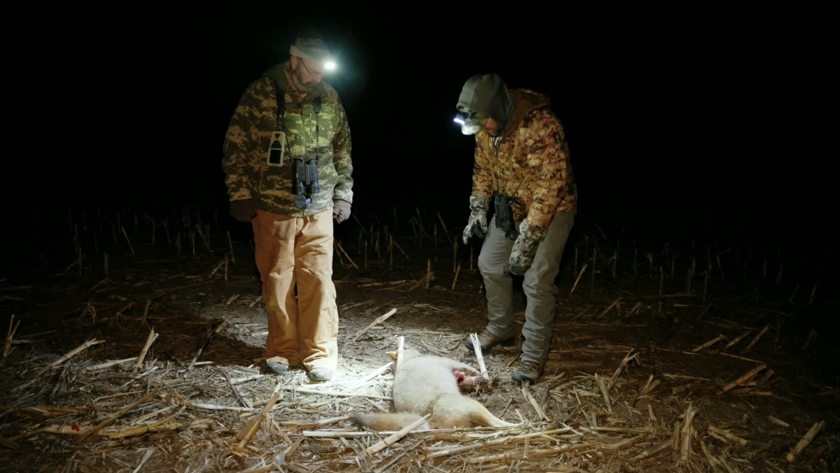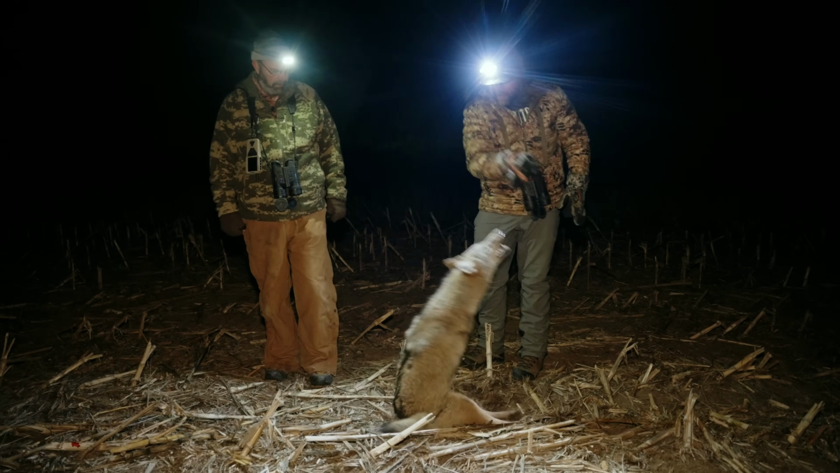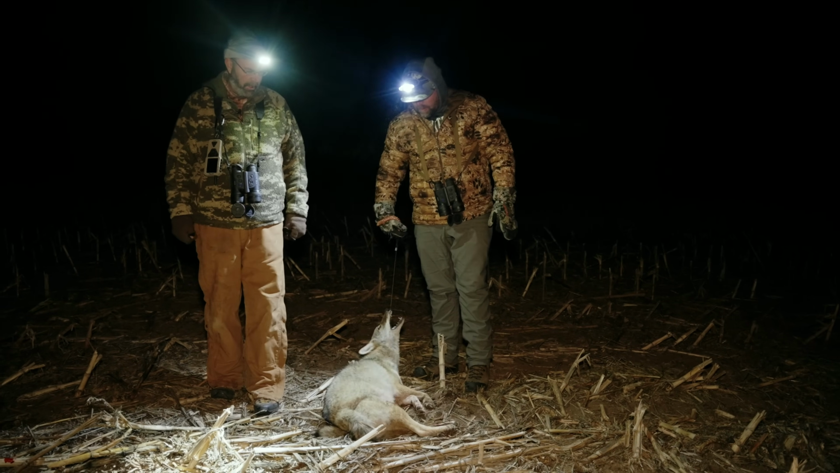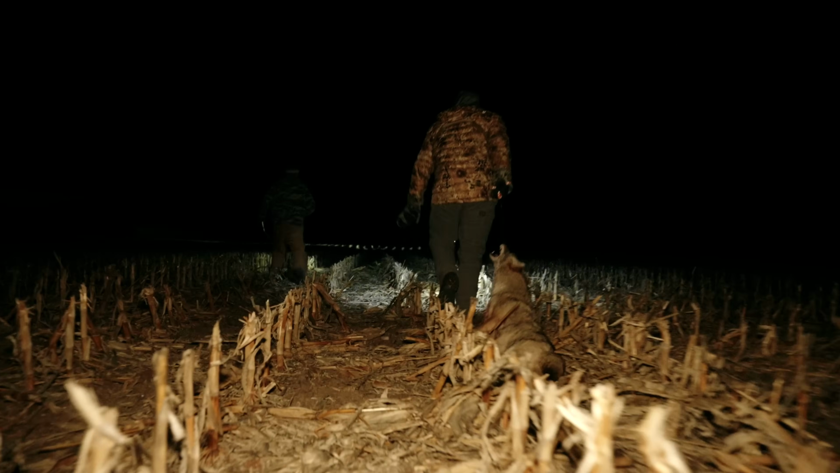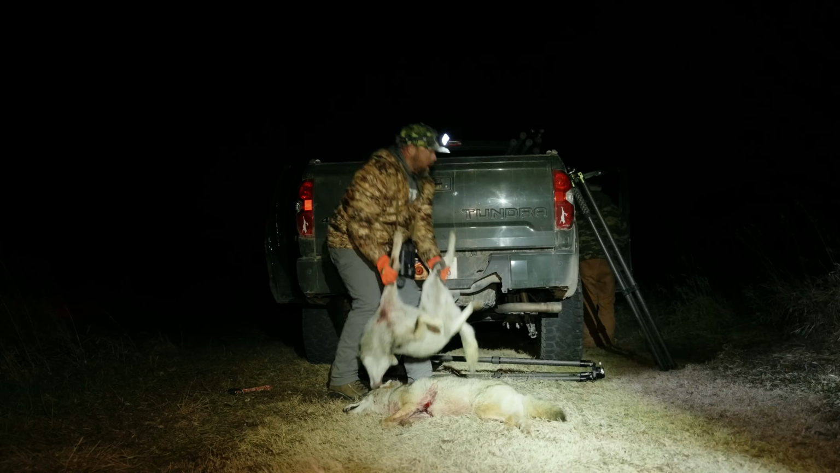220 yards. Pretty good coyote. Yeah, it is. Right where you're aiming, huh? Got him in the heart. Where I was aiming? Oh, I was aiming about that far in front of him. Well, right energy. 9 it is. We gave it a shot.